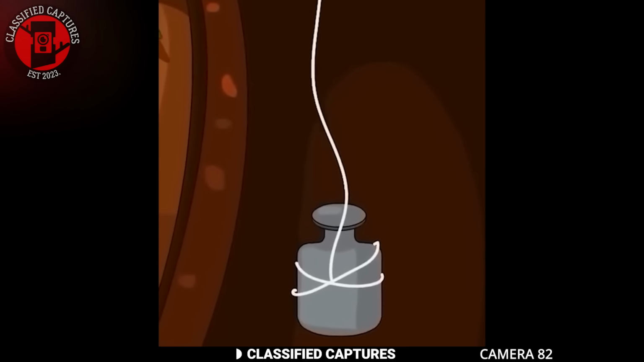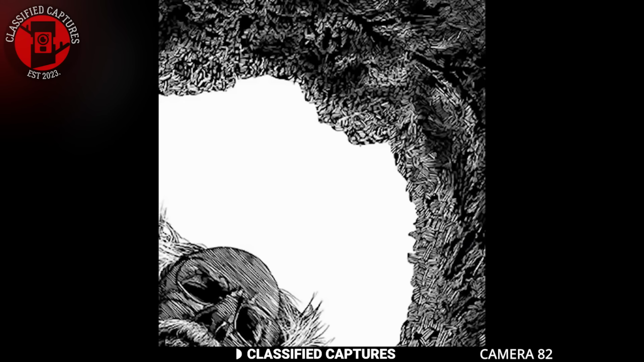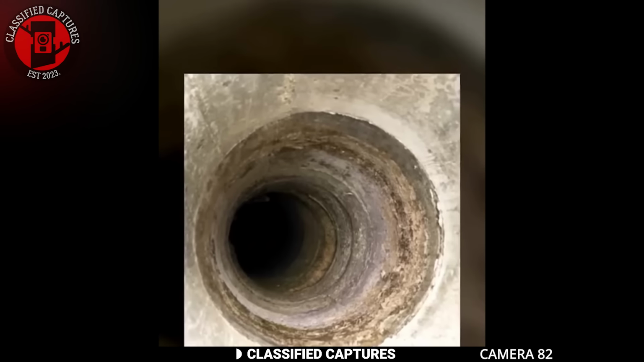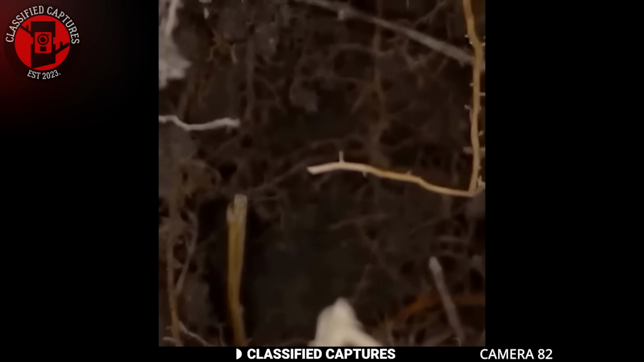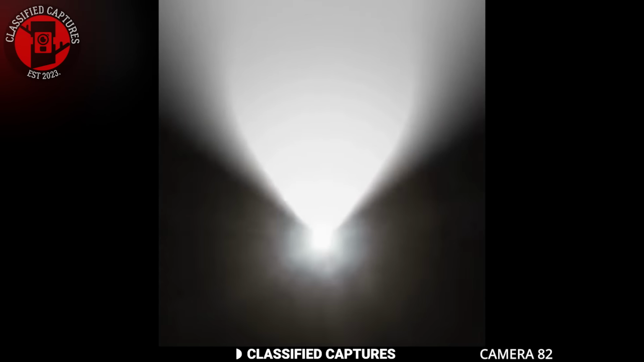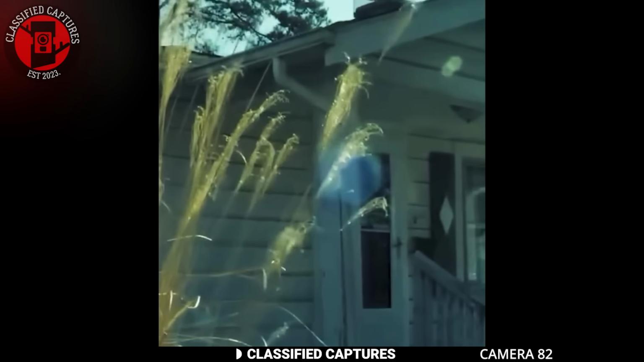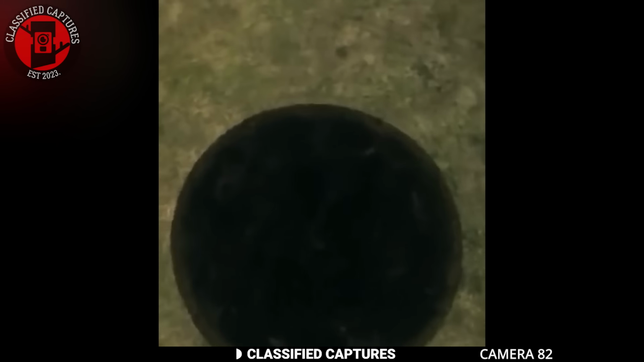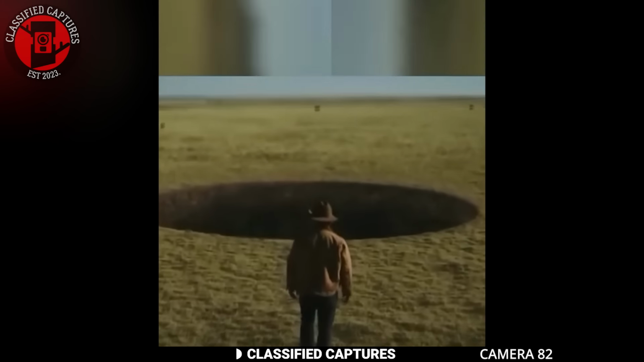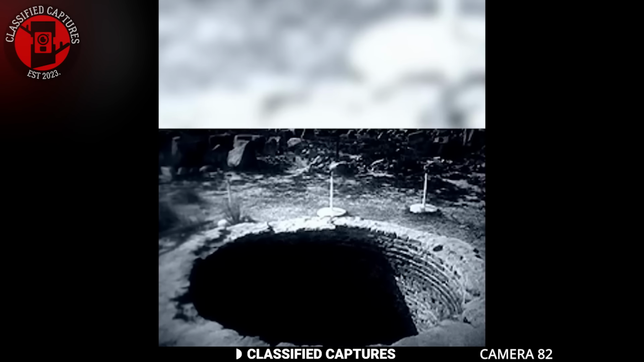He explained that locals had thrown all kinds of objects into it over the years, including refrigerators and tires, but nothing ever made a sound or seemed to hit the bottom. The strangest part, Mel said, was that animals refused to go near it, and there were reports that when dead animals were thrown into the hole, they would return to life. Mel's story sparked a lot of curiosity, but the exact location of Mel's hole has never been confirmed. Some people believe it's a hoax, while others think it could be some kind of portal or a government cover-up. The mystery of Mel's hole continues to capture imagination to this day.